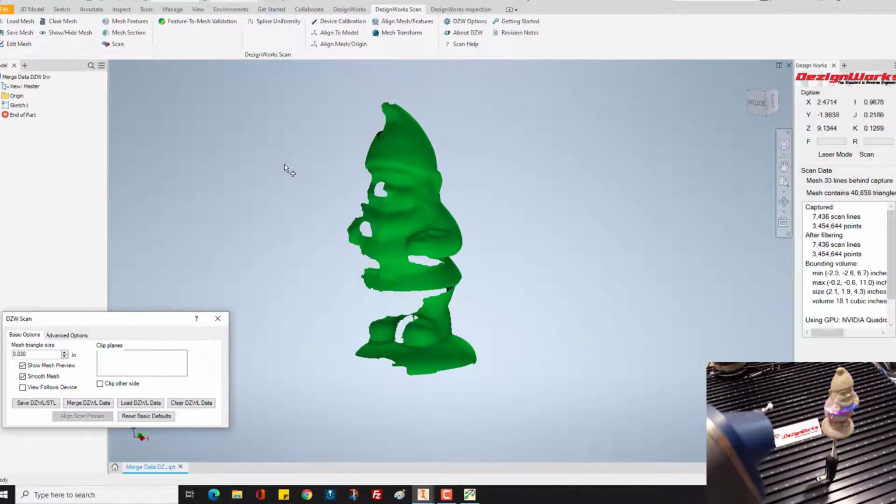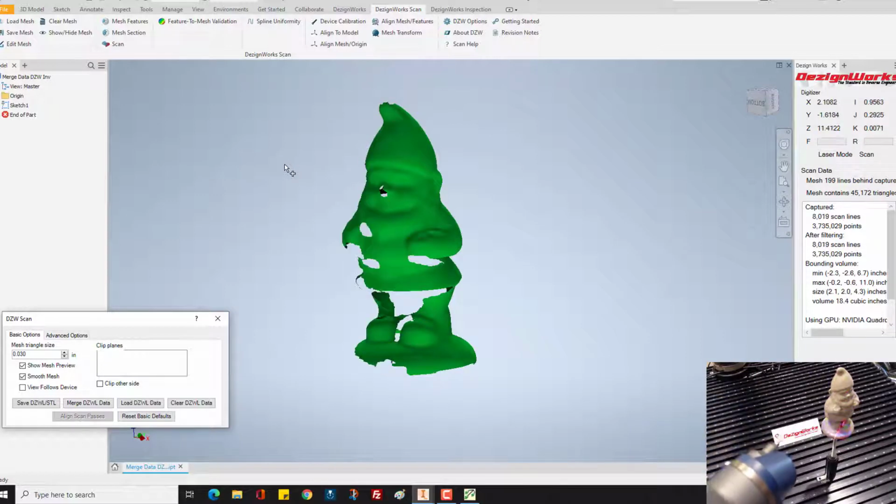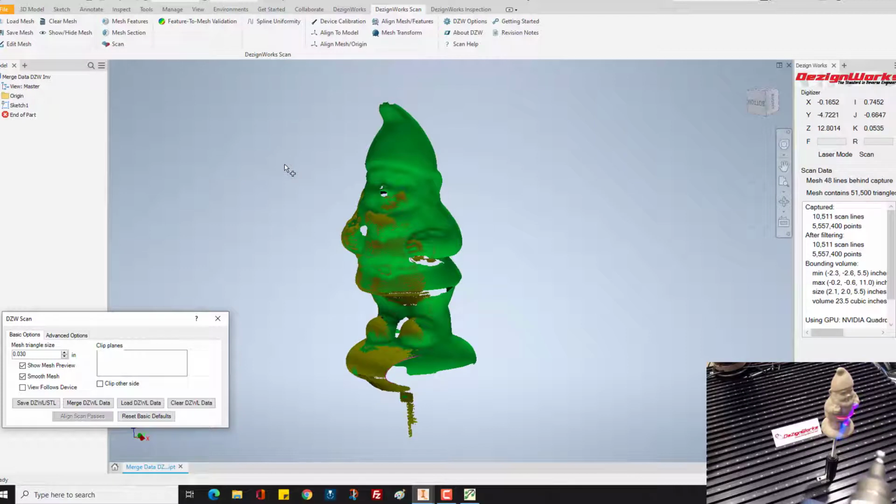So I'm basically going to scan like half of this, and then we're going to move it. You can see we're moving the device up and down to get some of this undercut. Tap the green button to start and tap it to stop. So here I'm going to turn the laser so I can get down this undercut area. But again, we're assuming you've been through the scanning getting started.